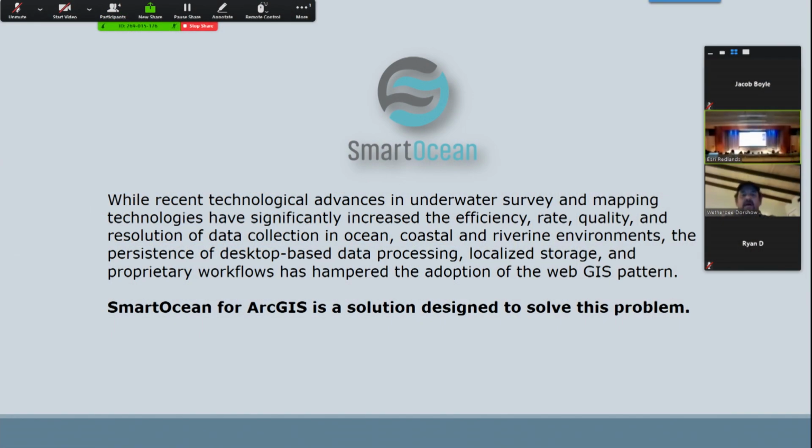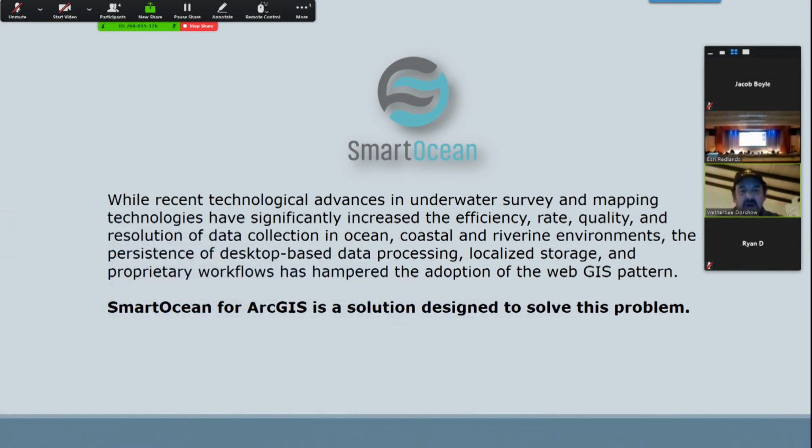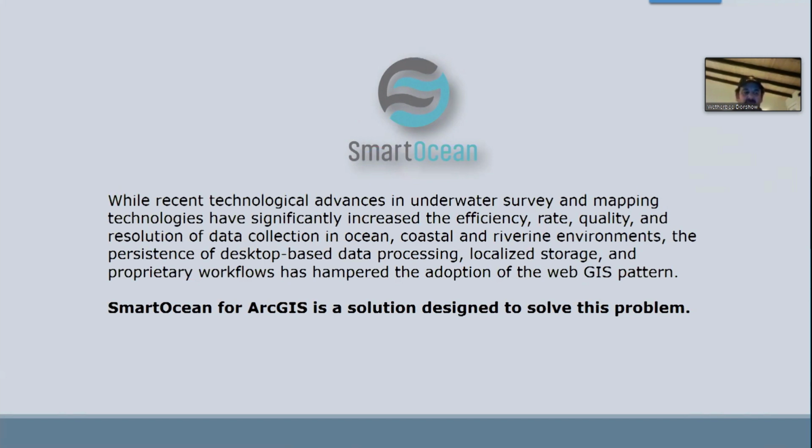We'll dive into it. Okay, so, a lot of words up here on the screen, but one of the things that I think might be clear to a lot of folks who have been familiar with ocean data is that while we have all these new amazing gadgets and technologies, AUVs that can go to 6,000 meters, there's been this lag between that technology and the ability to actually get this information into the hands of decision makers.